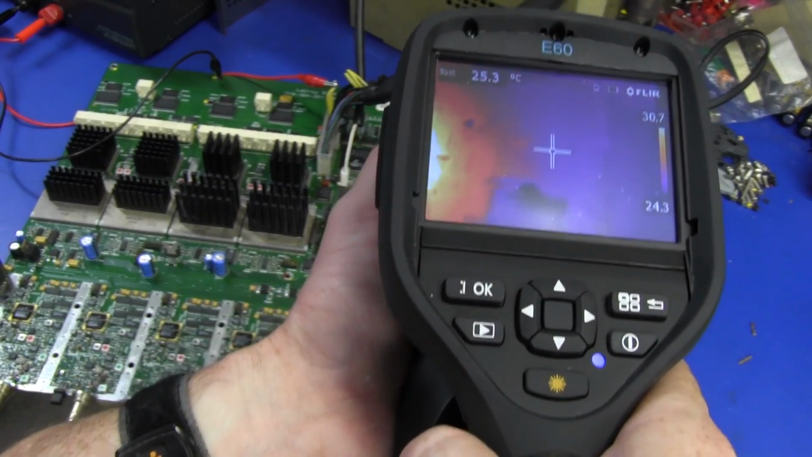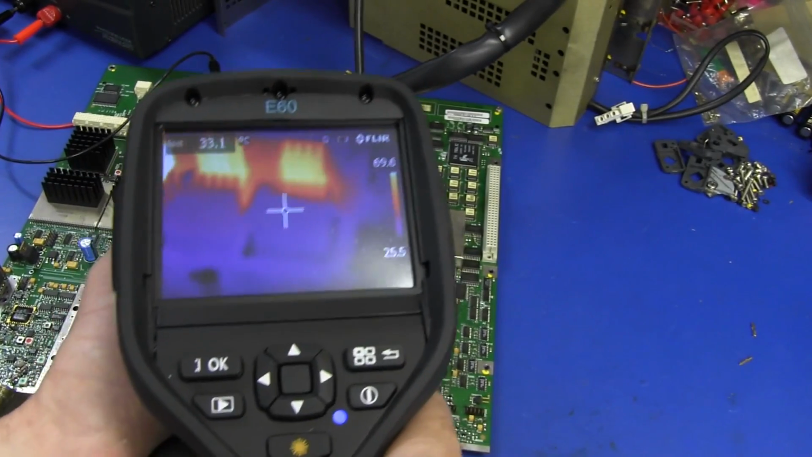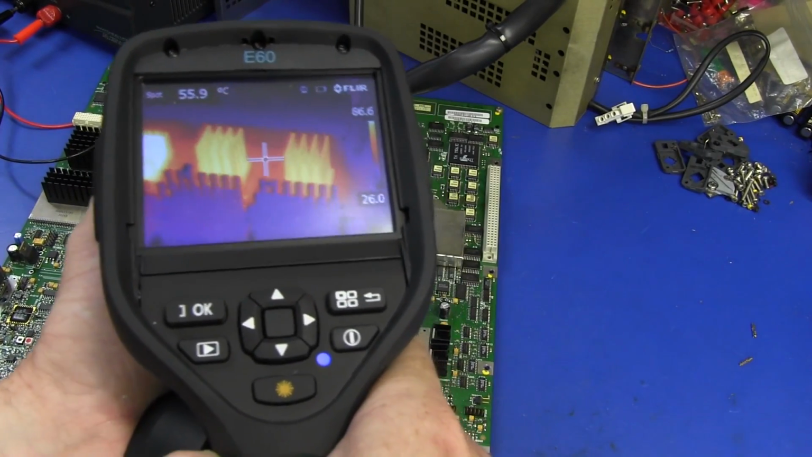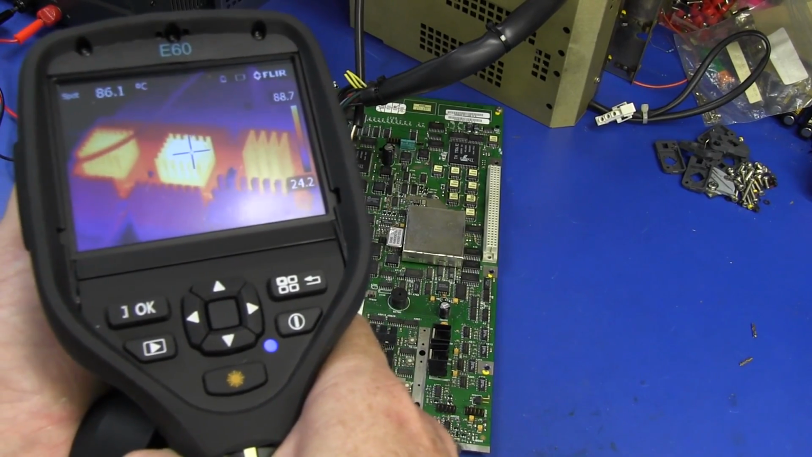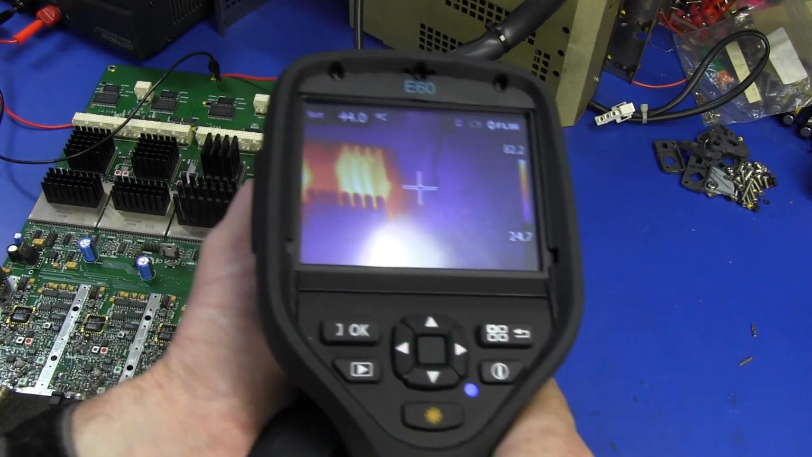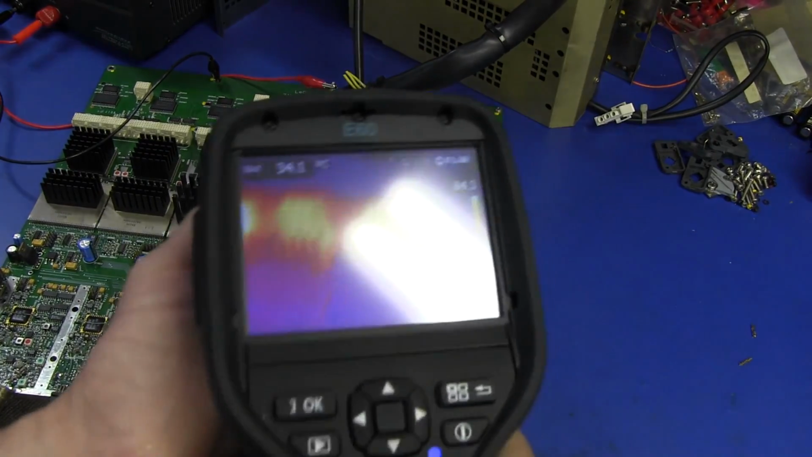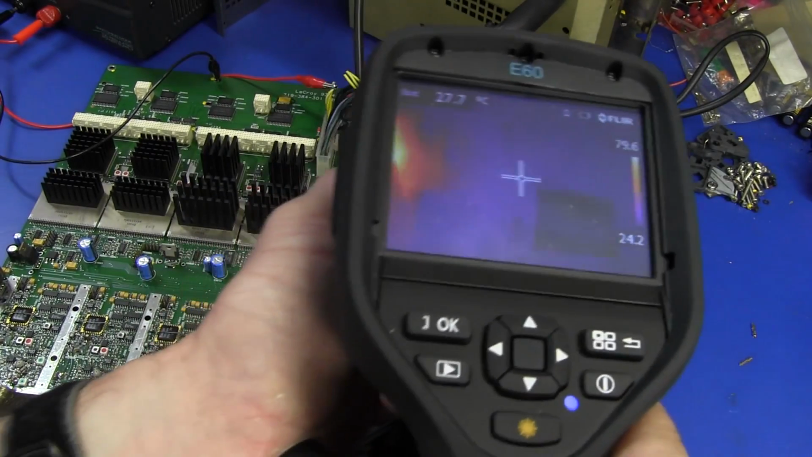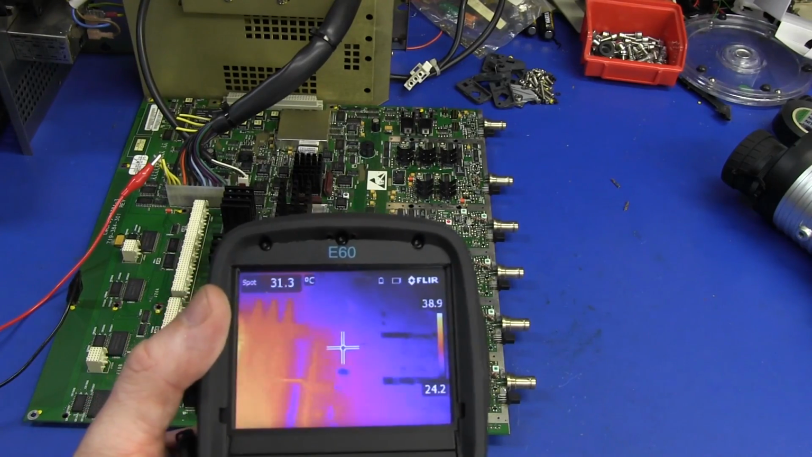Sorry, it's hard to really get this thing on camera, but there are no other hotspots apart from those 4 heat sinks. And of course that second one down there does look hotter than all the others, but there's nothing else. There are no other components that actually show any hotspots at all. So this is not looking good, folks.